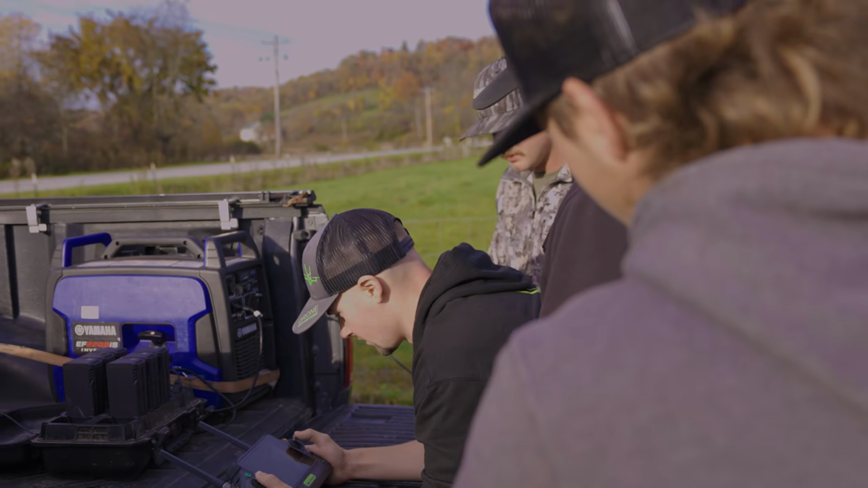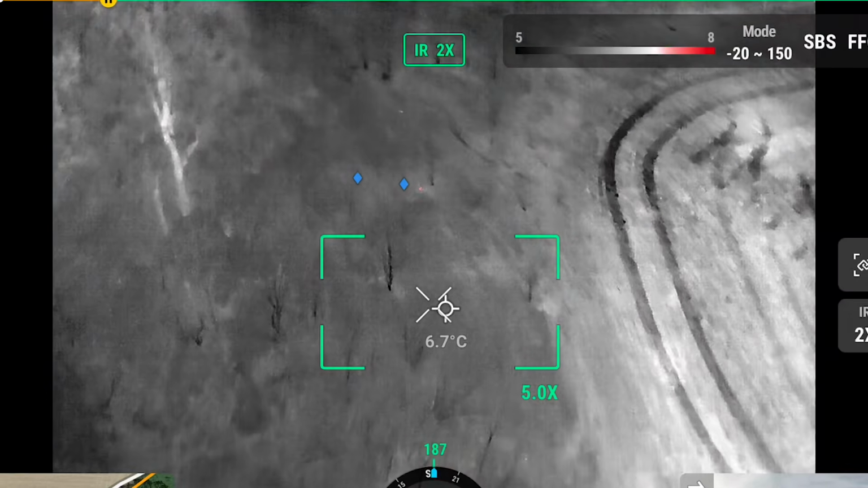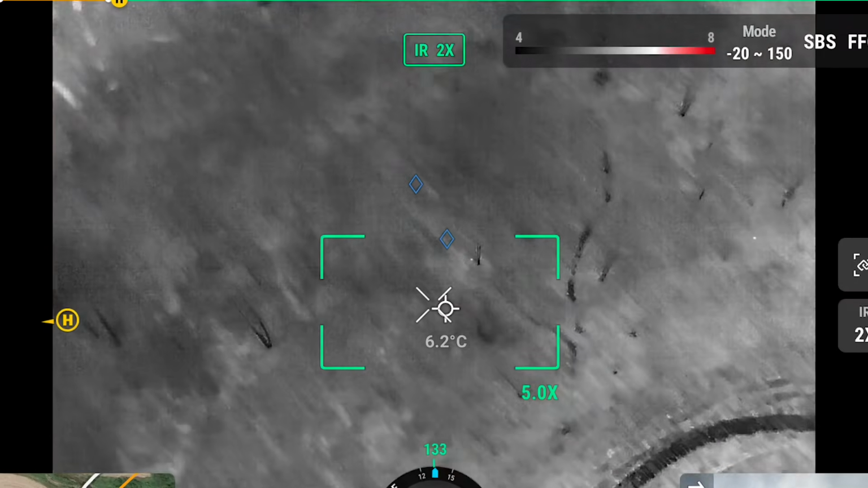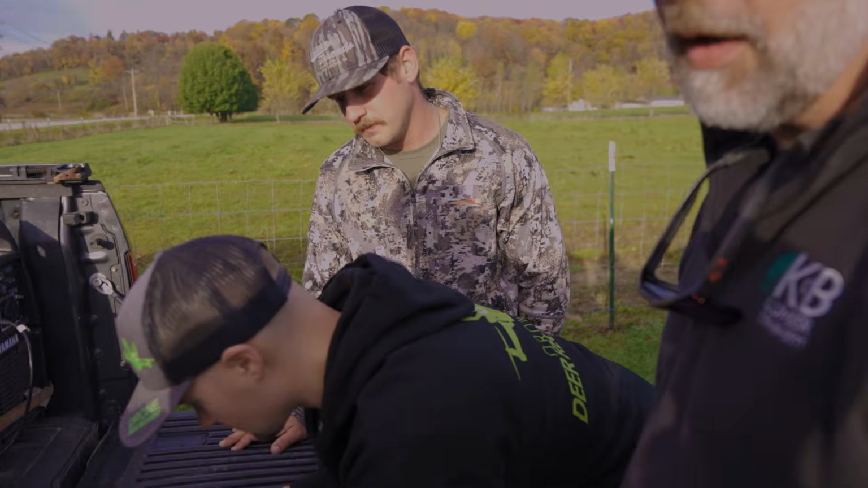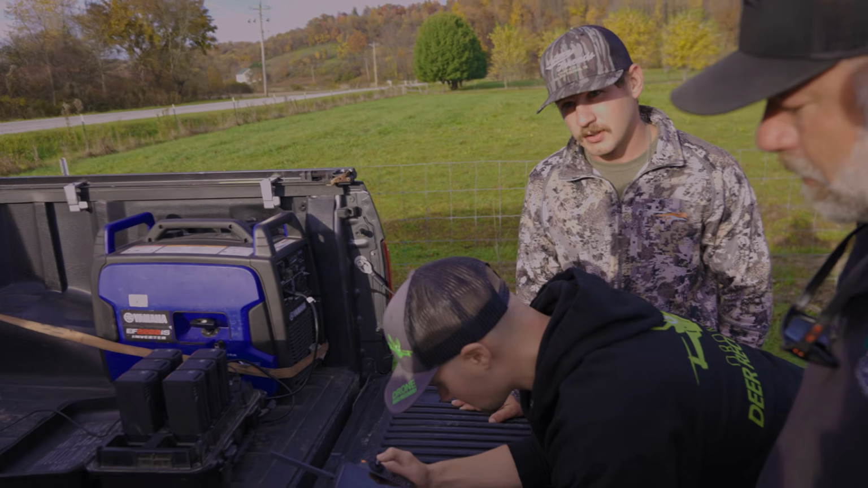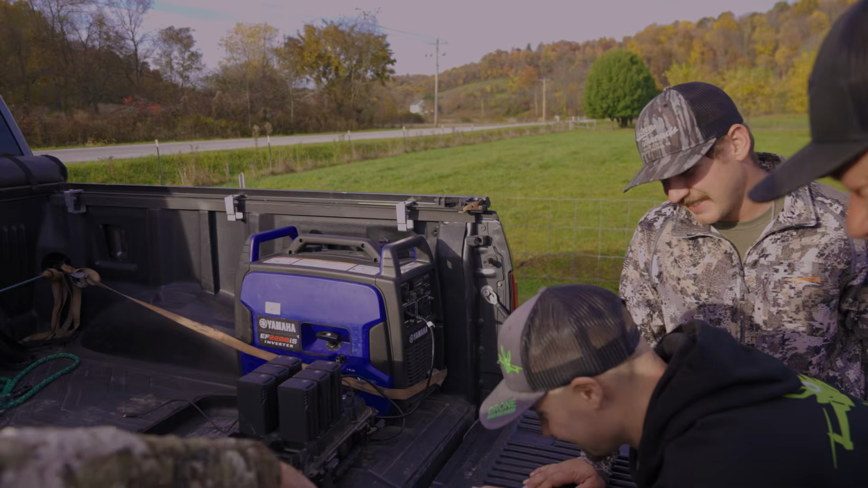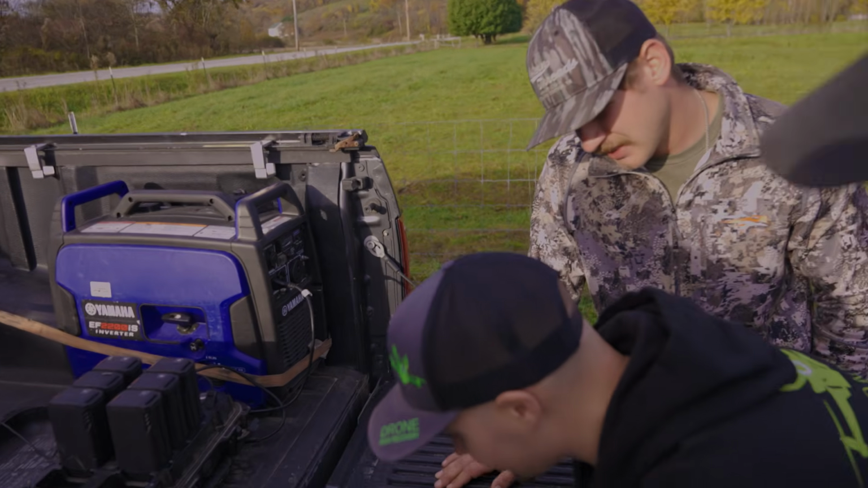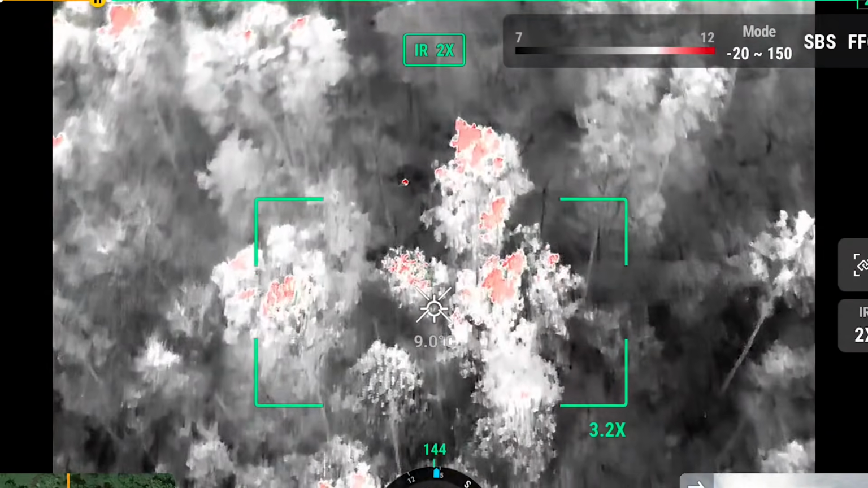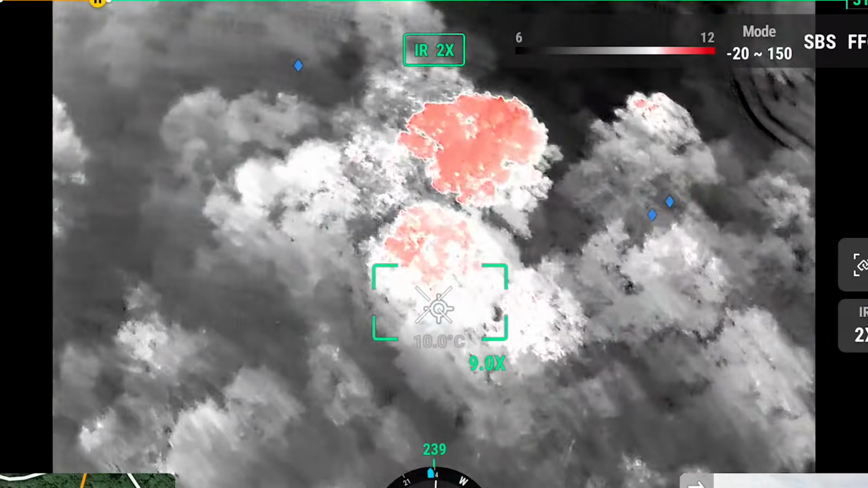Thermals aren't even bad yet. I see something. Almost looks like the same spot as last night. Yeah, that's probably him. So you guys watched him for a while last night, bedding down before you left. Which is a good idea, because oftentimes you think they're gonna bed down here, but then they don't. I think you would pick him up for sure in that shade. Well, that's concerning. There's a deer. Oh yeah, you can look right down through that stuff.